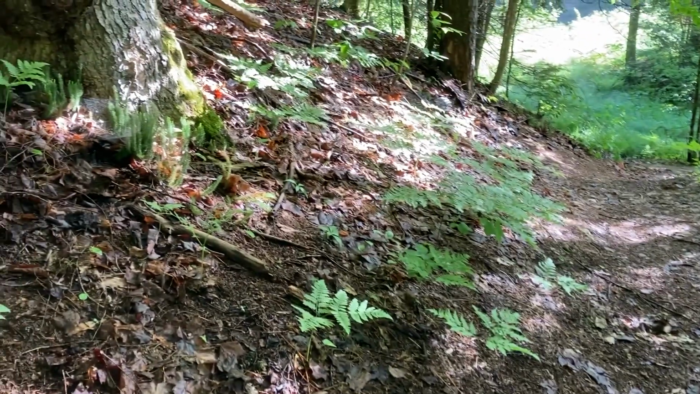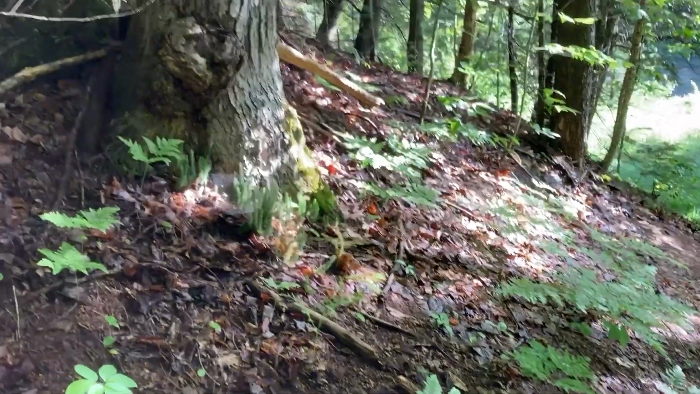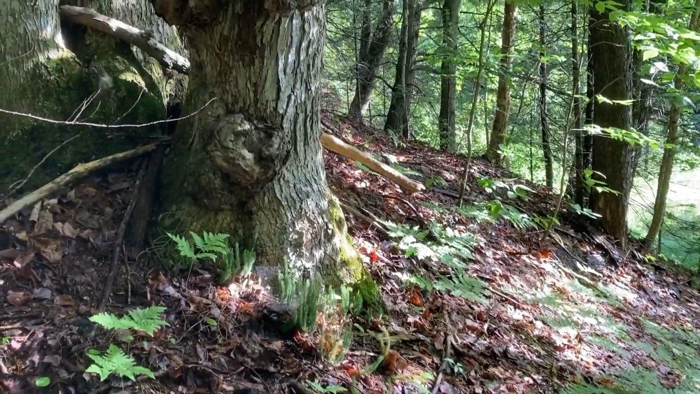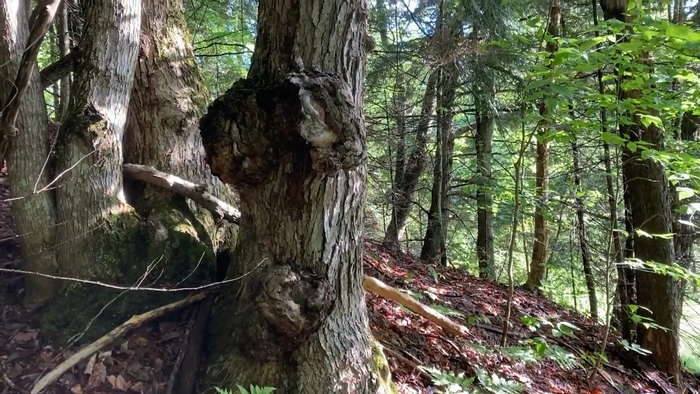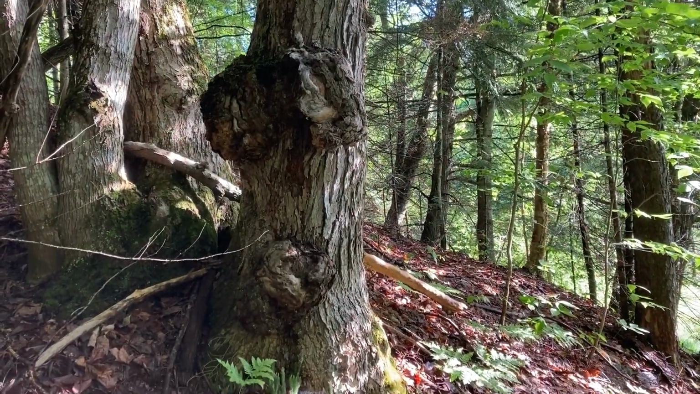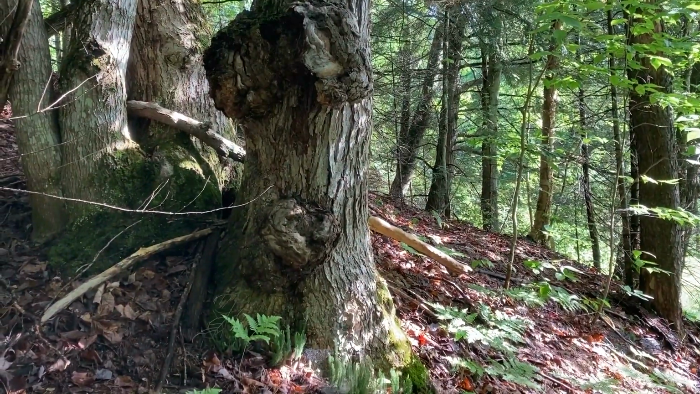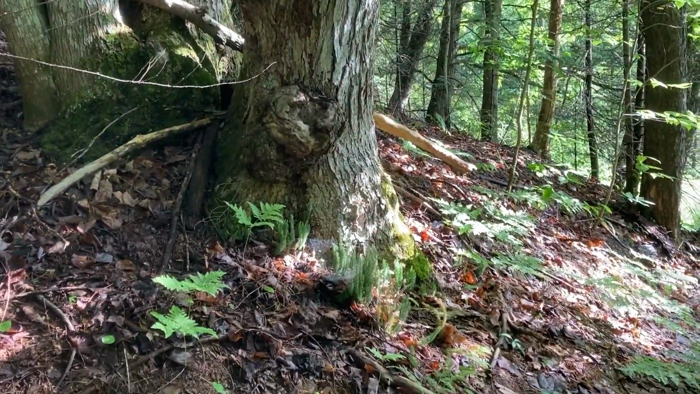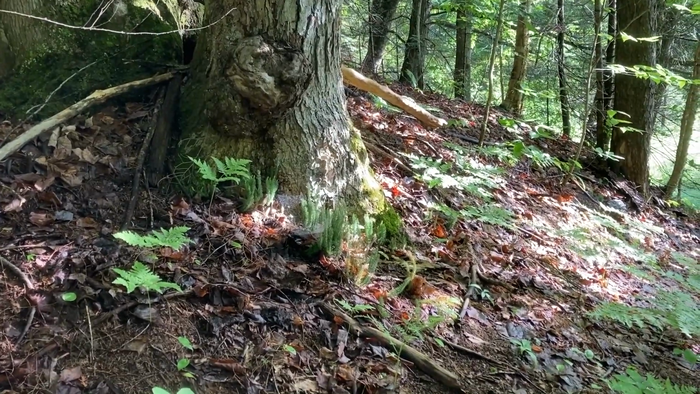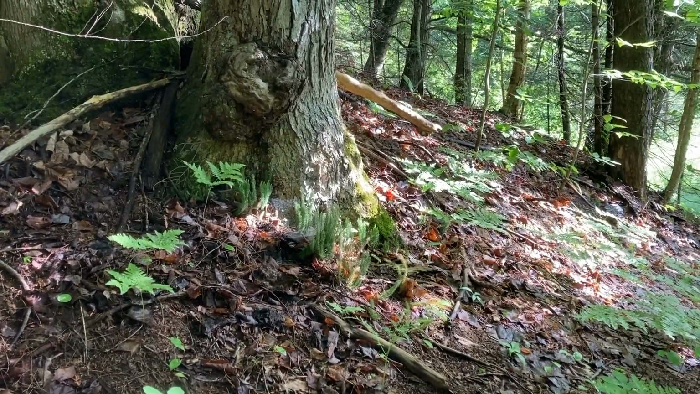I love how the morning sun is just starting to reach into different areas, touch the sides of this tree, highlight some of the bark, some of the interesting growths on it, and then also the moss and the ferns at the base of it.